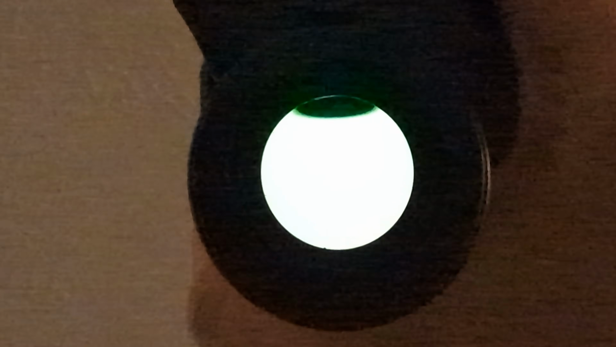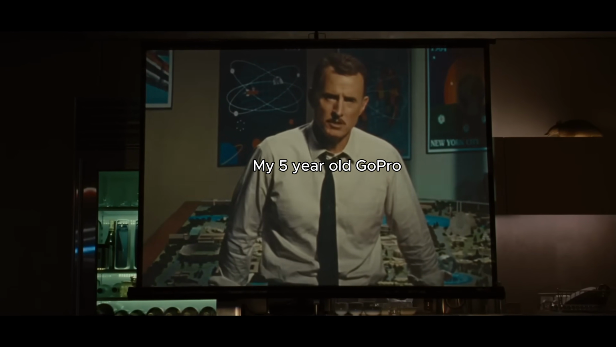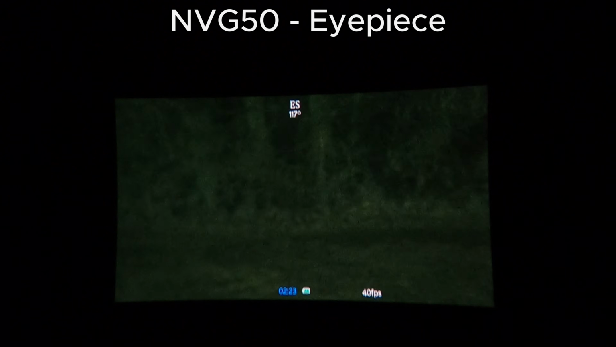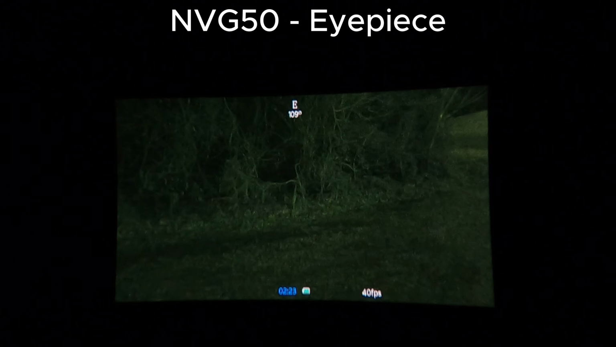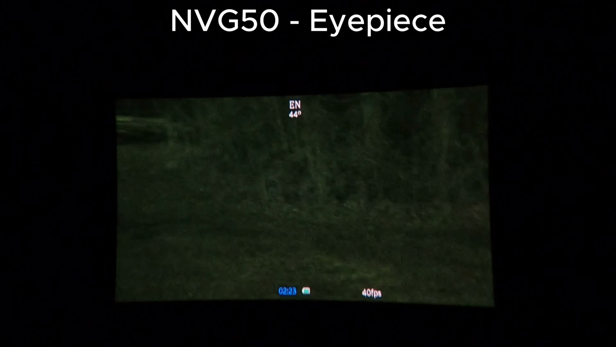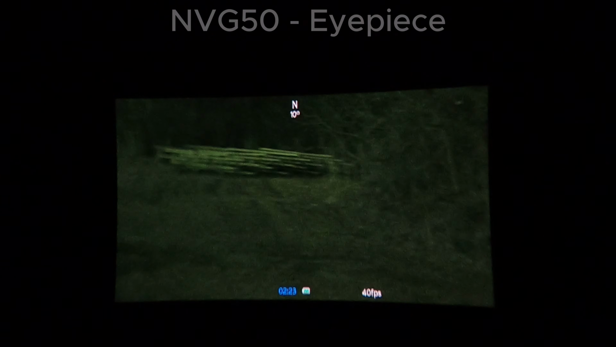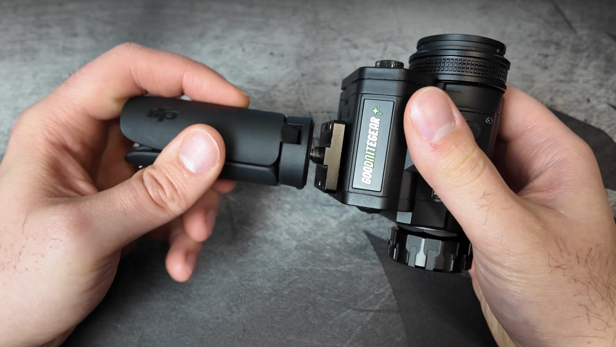While we're here, it's important to note that the recordings of the NVG50's viewfinder eyepiece will be a little distorted due to the lens it uses. My GoPro has issues with showing the true output of the screen. I'm limited by the technology of my time, but one day you'll figure this out. It features an OLED 1440p screen that allows you to see in the dark without washed out colors. In fact, it's features like the eyepiece screen that make me think that this is a fantastic night vision camera in general. Goodnight Gear sent me a tripod adapter to use with the NVG50, allowing me to use it for camera work.